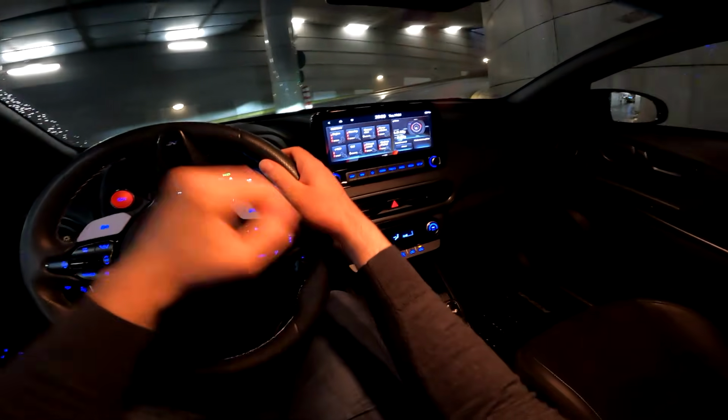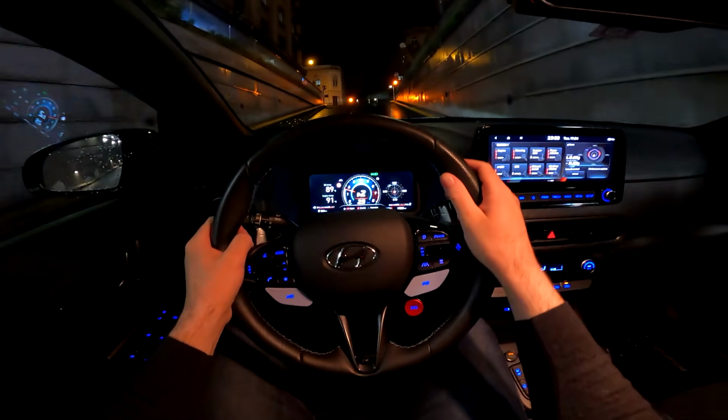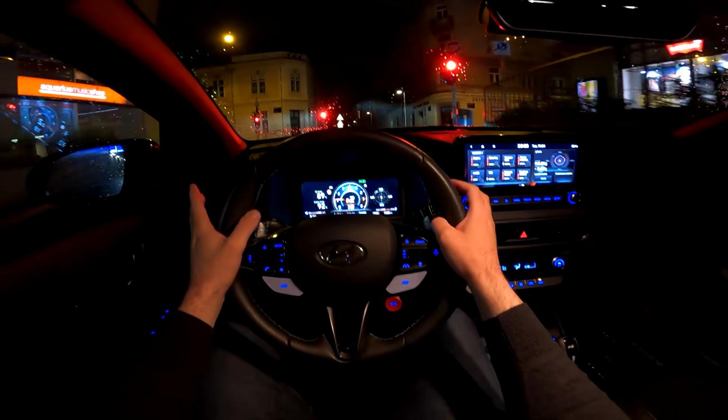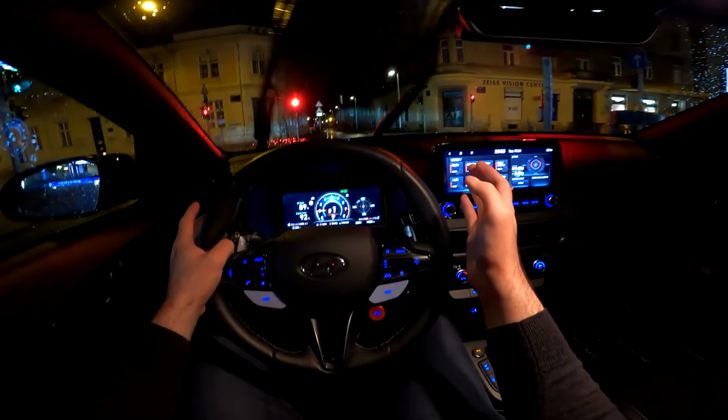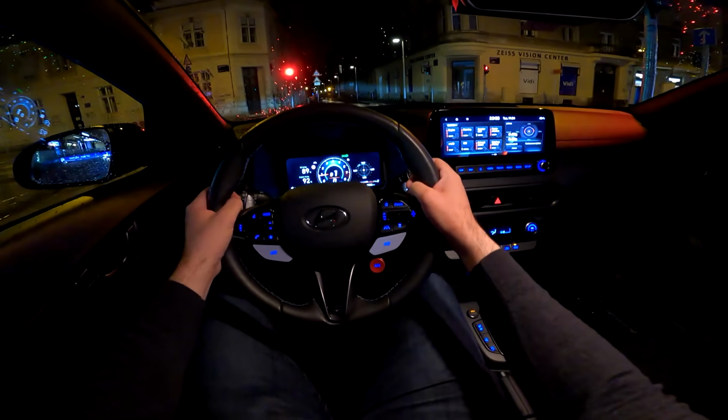We have the suspension on normal setup because the car is very stiff, and now we will drive around the city, and I want a bit of a softer setup. It's still pretty hard and stiff, which is of course great for a car like this.